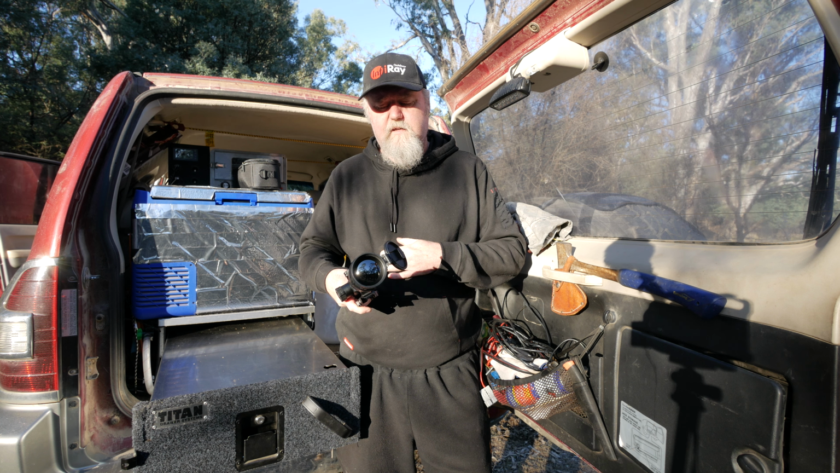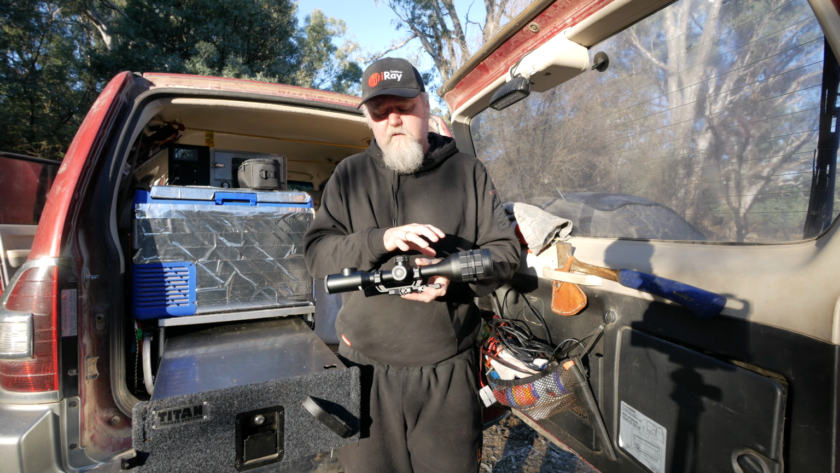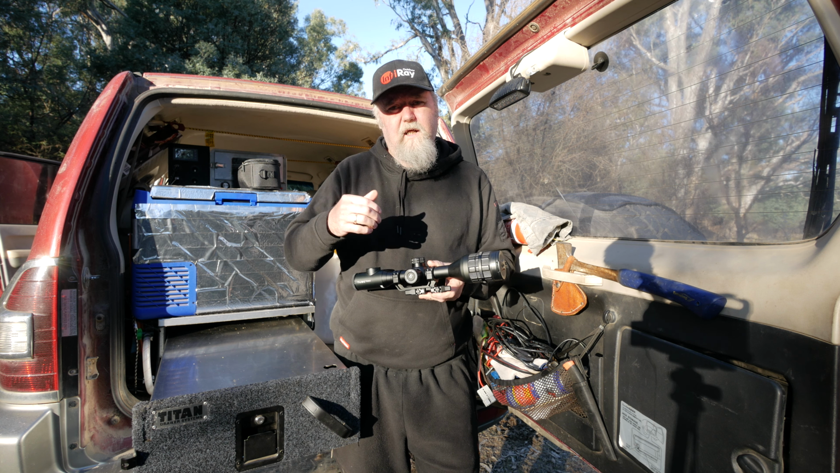It's got that nice big 60mm lens. That's a step up over most of your 50s. So yeah, there's a fair bit going on extra compared to other models I've used, and it definitely shows when you're using it in the image quality and detection range.